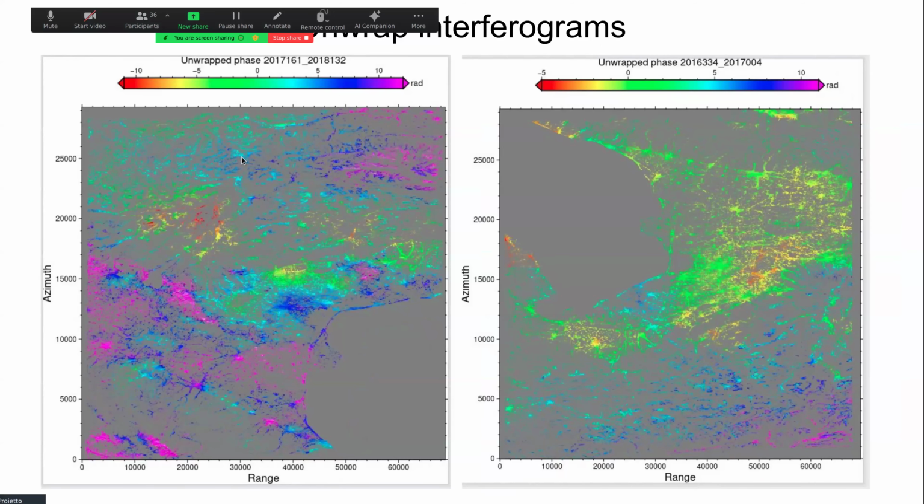Here I show 2 examples of my thousands of interferograms. And to unwrap, I applied to these interferograms a threshold mask of 0.2.